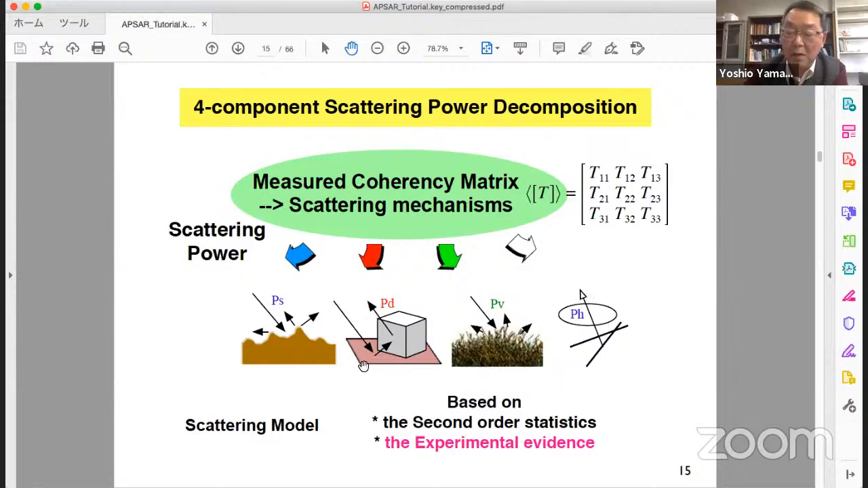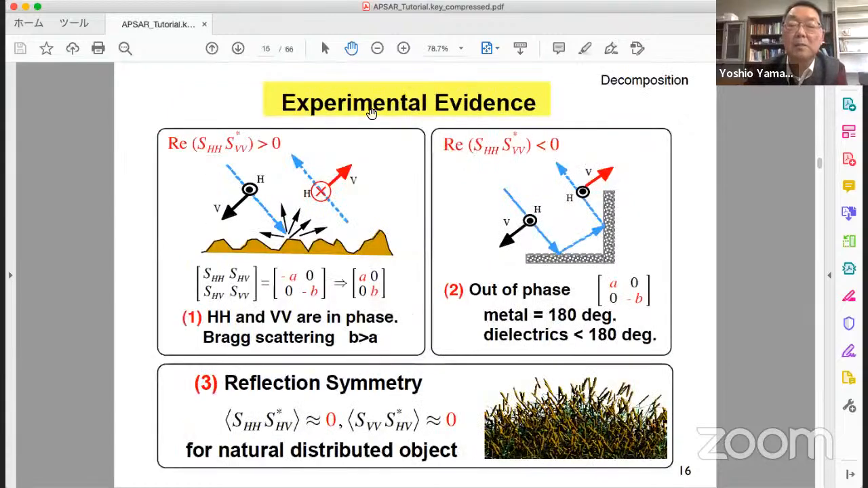How can we do that? This is experimental evidence. If we look closely, the surface scattering is like this. Suppose this is a bare soil surface, like a crop field or rice paddy field. The scattering matrix becomes like this. Each polarized wave impinges and returns back.